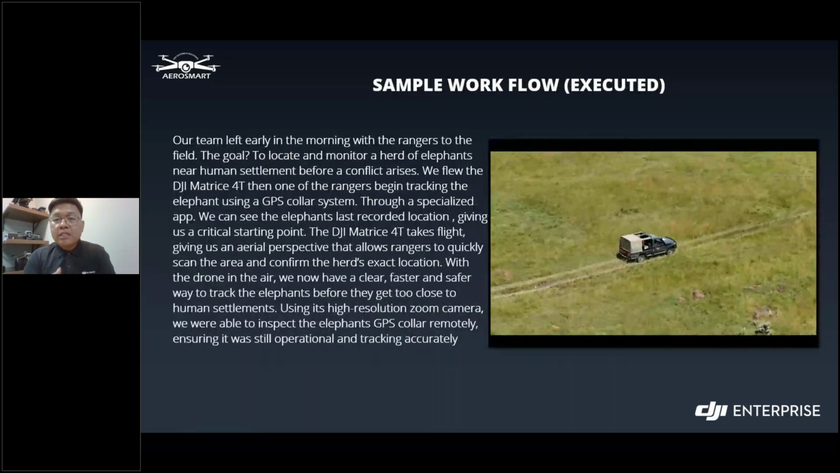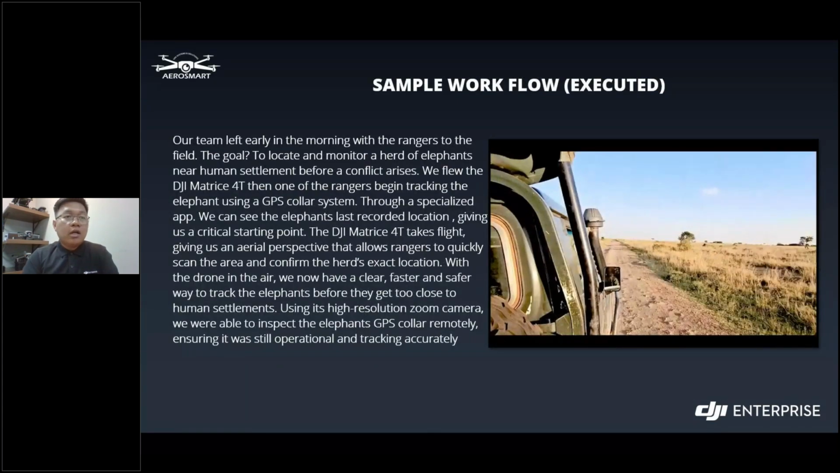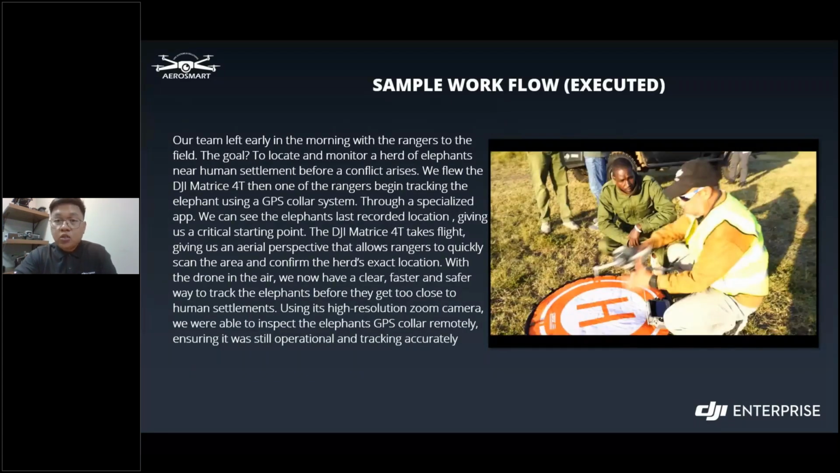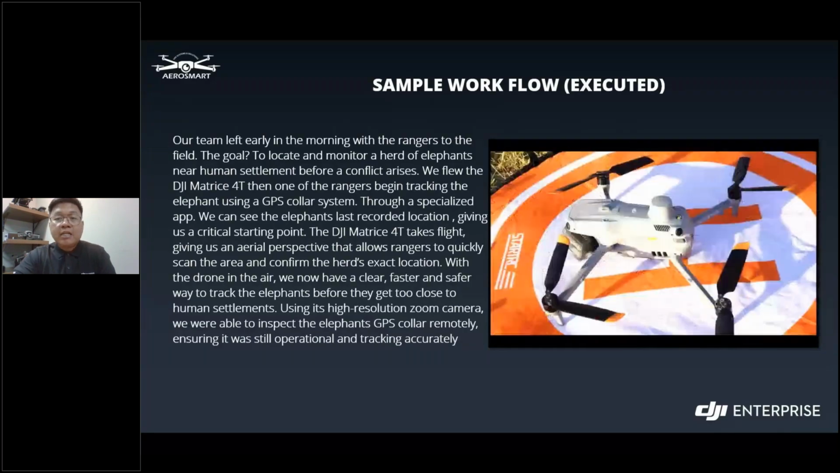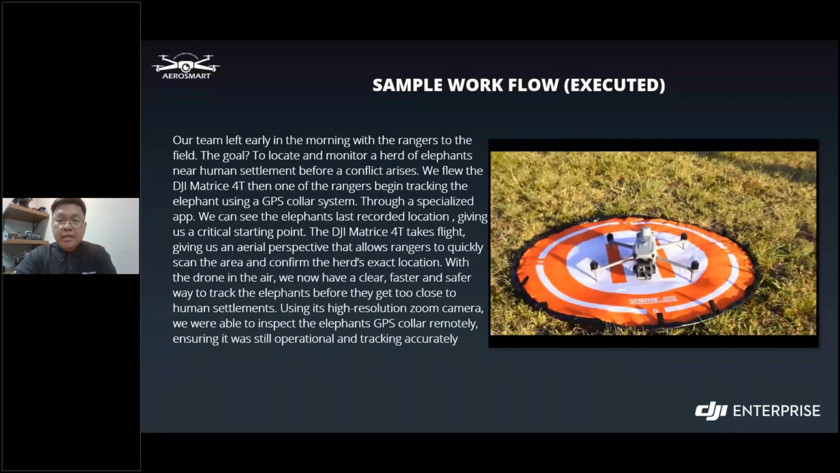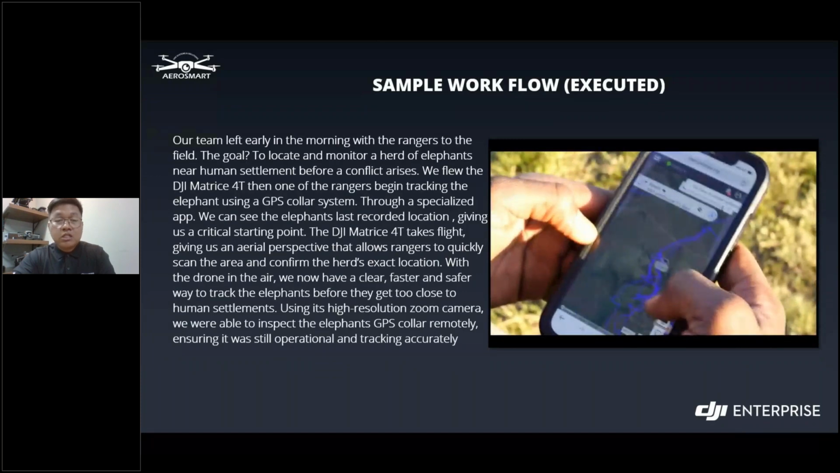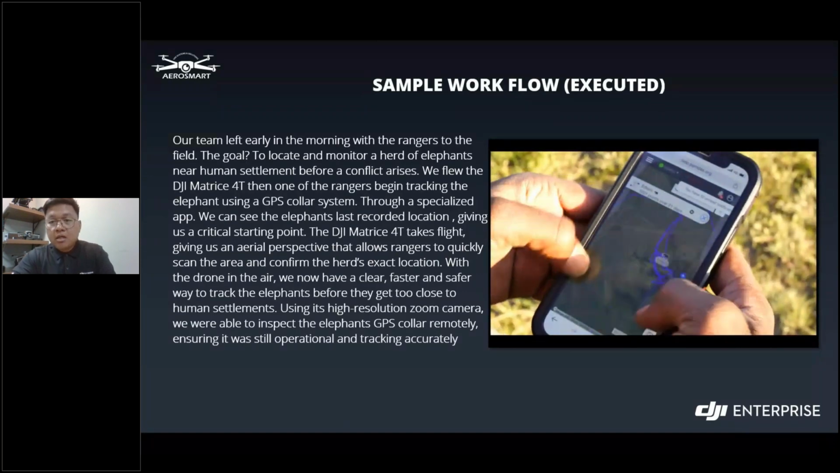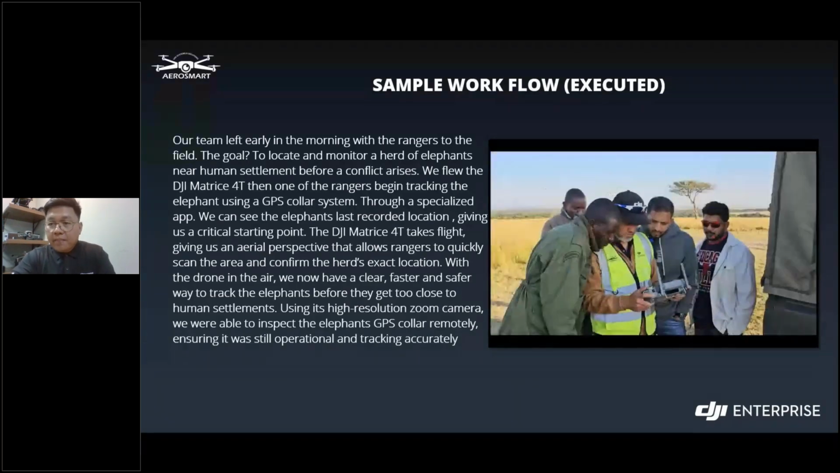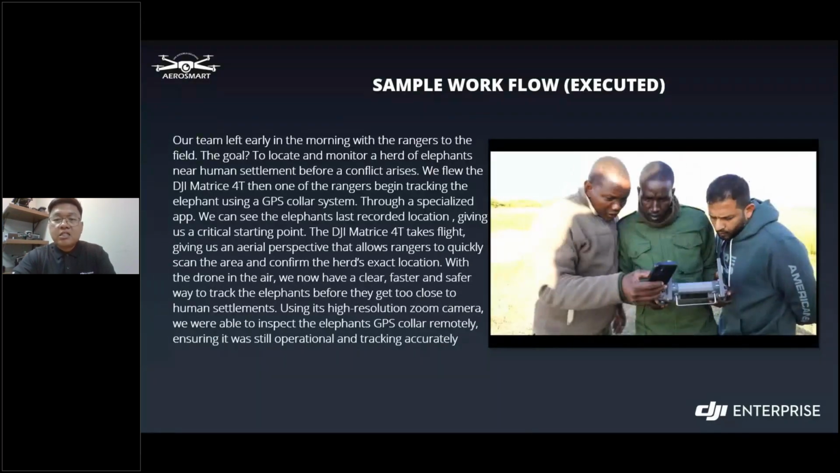So our team left early in the morning with the ranger on the field, and the goal is to locate and monitor a herd of elephants near human settlements before any conflicts arise. So we flew the DJI Matrice 4T, then one of the rangers began tracking the elephants using the GPS collar system through a specialized app, of course. So we can see the elephant's last recorded location, giving us a critical starting point.